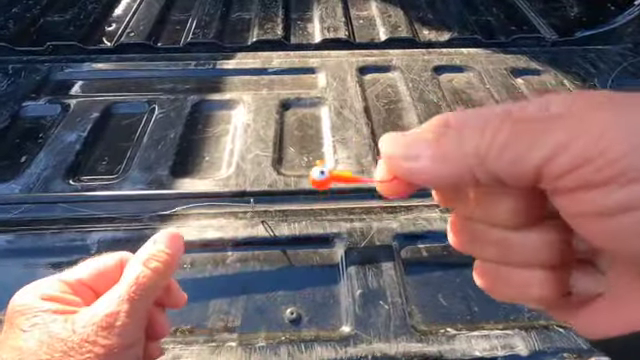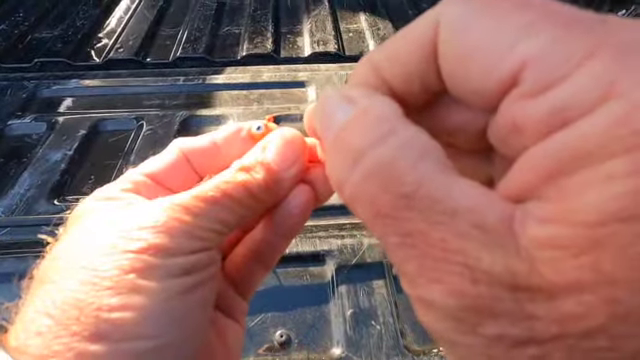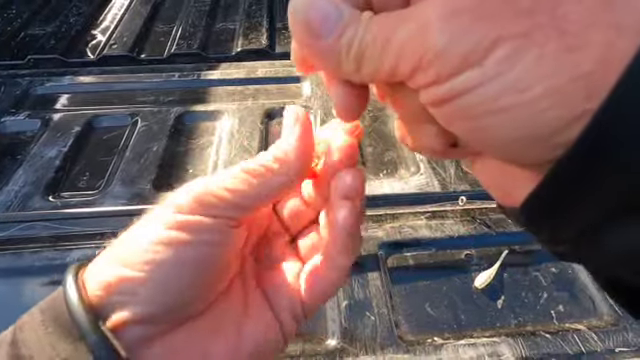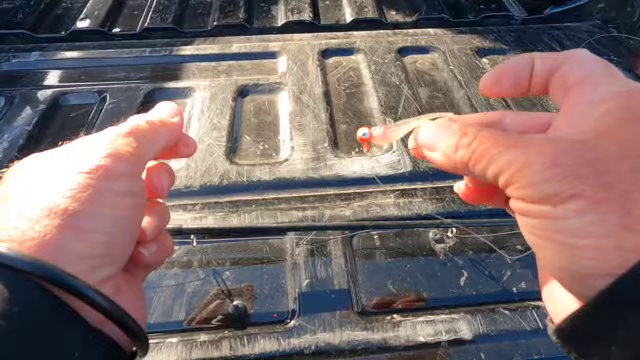I've got a 1/8 ounce orange jig head here. I'm going to tie this on, run my line through the eye, and I'm just going to do a double cinch knot, and I'm set and ready to go catch my crappie tomorrow. Rods are all rigged. Time to go catch some crappie tomorrow.